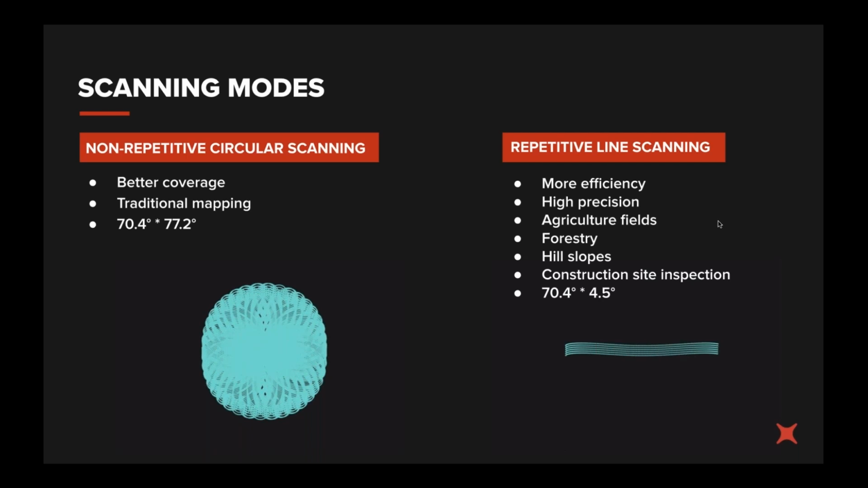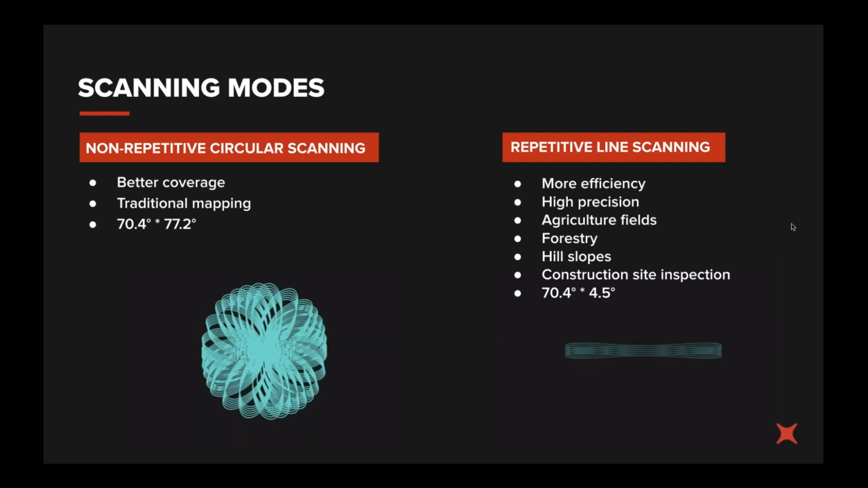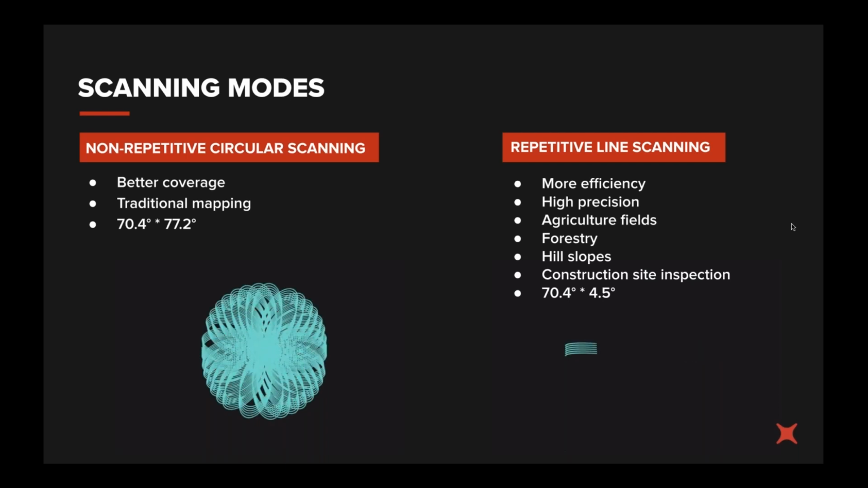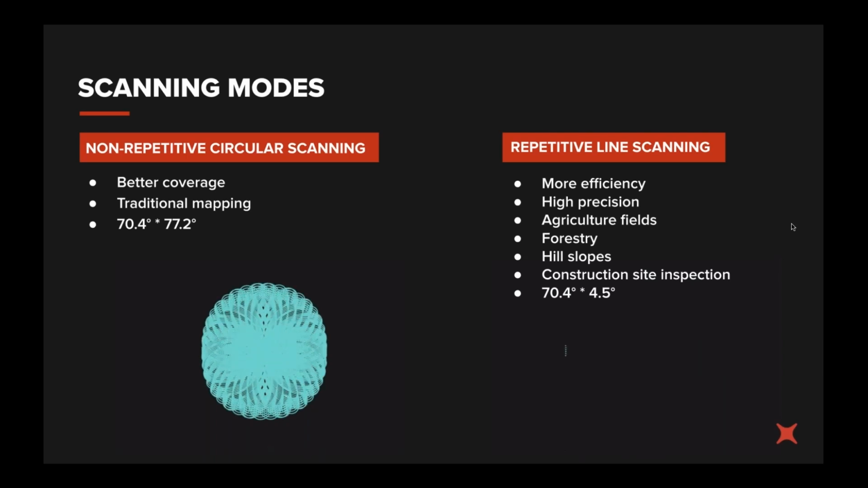When we're flying aerial topo missions, I would recommend using repetitive line scanning, as you're flying at higher speeds, which DJI actually recommends at about 8 to 10 meters per second. With the non-repetitive circular scanning, especially if you're flying a bit higher, you can end up with some gaps in the data, as you can probably imagine from that GIF on the left.